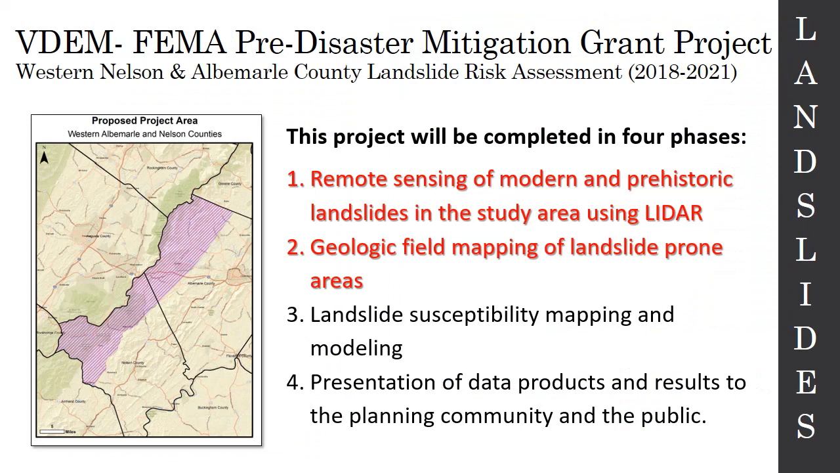So I'm doing a lot of this landslide mapping that I've been talking about as part of a project that I'm currently working on in western Nelson and Albemarle counties. This is a FEMA funded pre-disaster mitigation grant project. We started it in 2008 and we're anticipating we will be done in March of 2021. So we are doing landslide hazard maps for western Nelson County and western Albemarle, but we're going to be focusing today on western Nelson County.